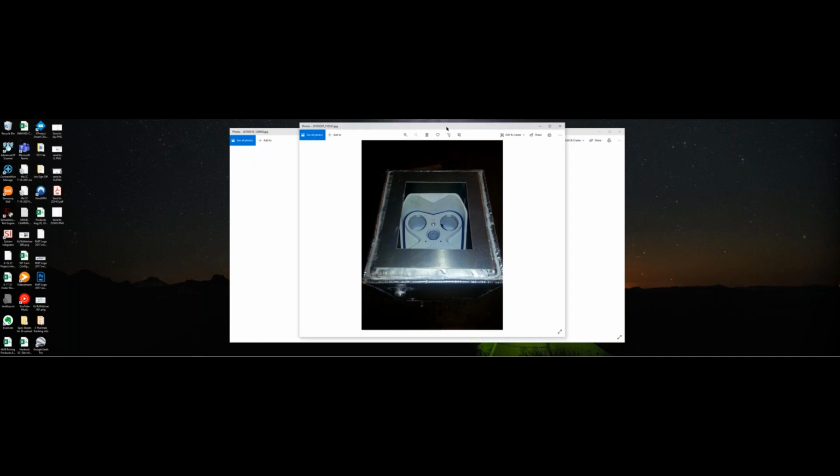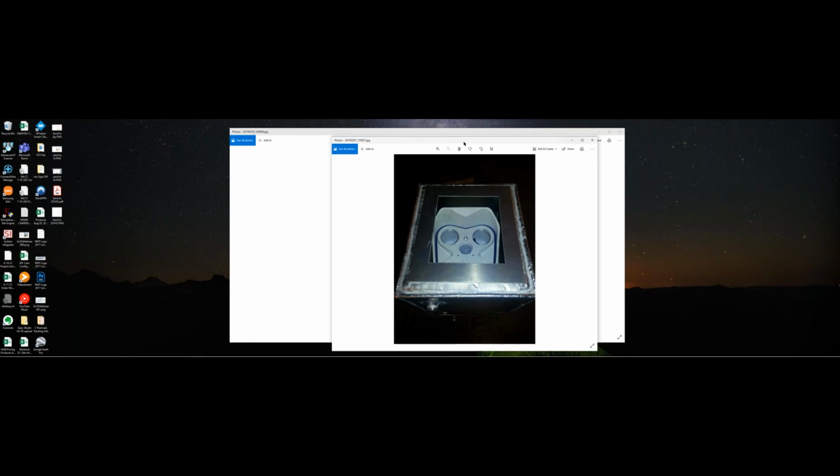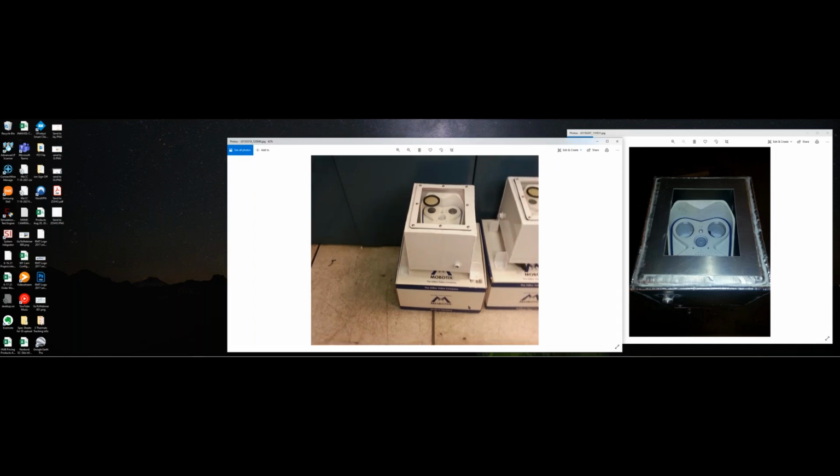The problem is thermal will not function if it has to look through plastic or glass. You have to have a very specialized lens, a germanium lens. So we developed this box, which is powder coated, extreme environment protected, with a thick glass wall and a germanium lens in the cover.